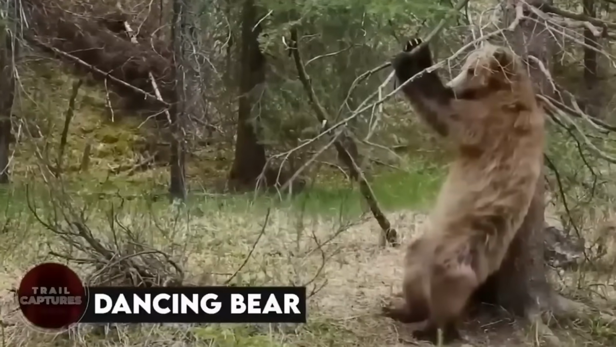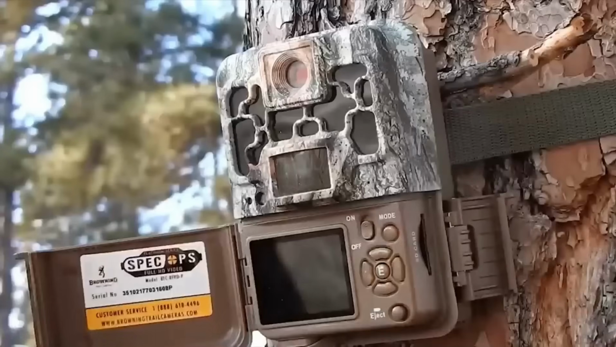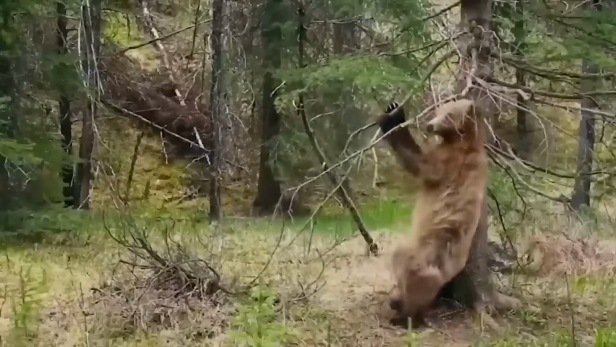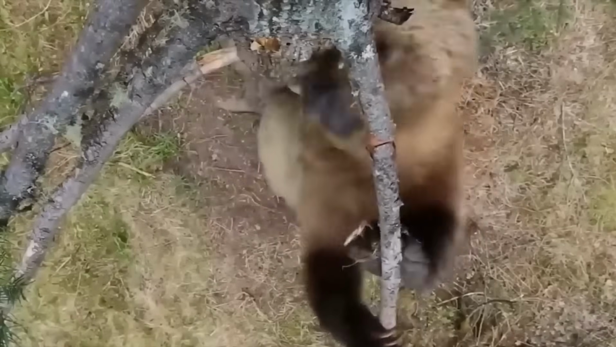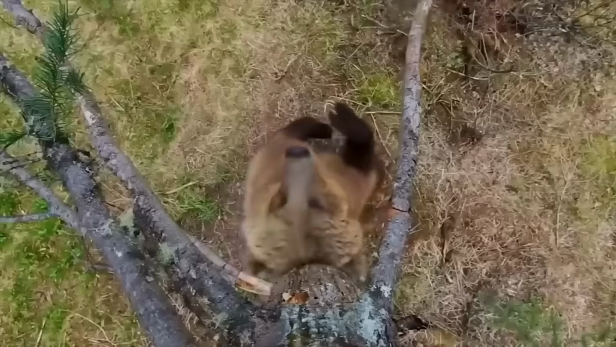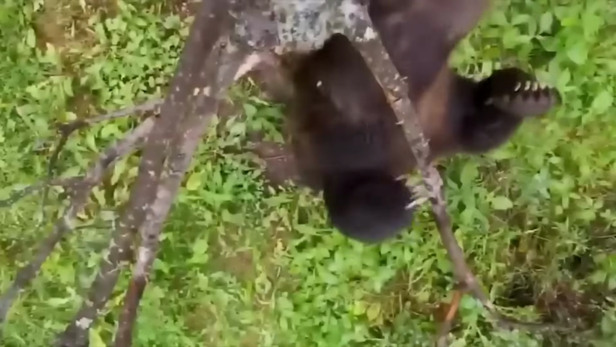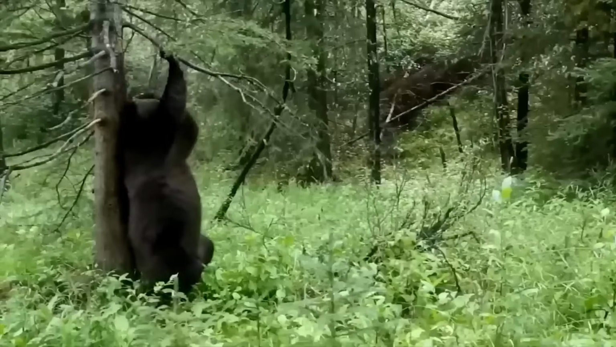Dancing bear. The Wildlife Channel put cameras in the jungle to see the animals there. They were hoping to film them doing normal things, but what the camera showed was surprising. The bears they caught on camera were dancing and moving their bodies like Shakira. It's pretty amazing that bears can dance like that, but did you know that bears also get itchy? And instead of scratching themselves with their paws like we do, they use trees. And look at them go. They're really enjoying themselves, aren't they?